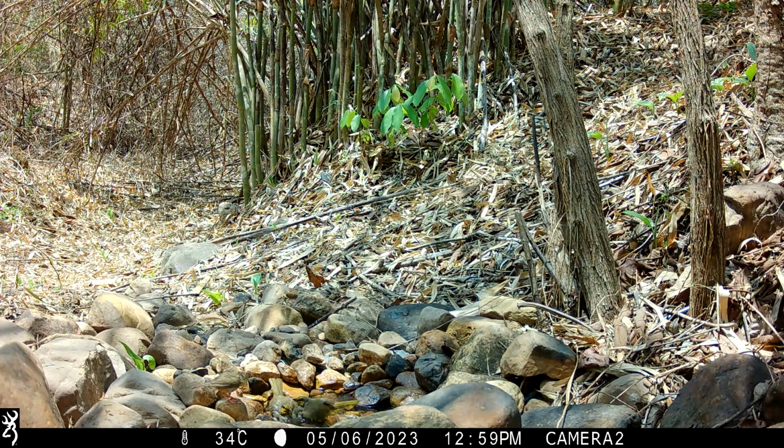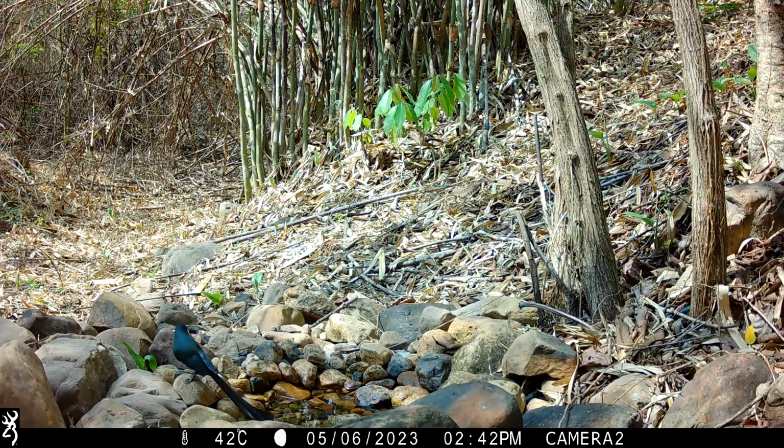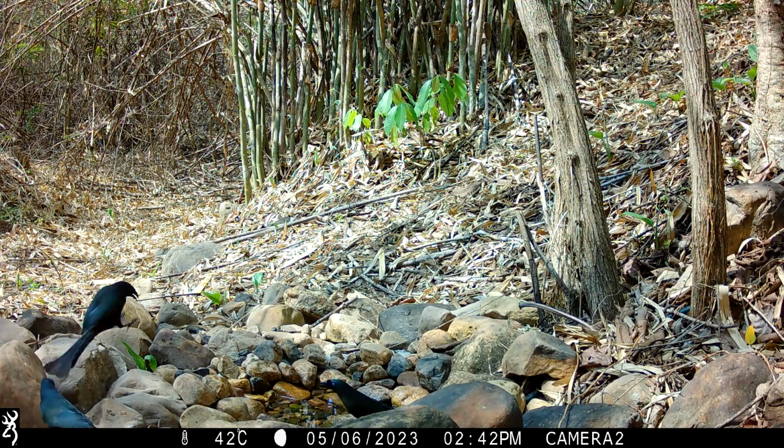Well, the babblers and bulbul seem to be able to share the pool quite amicably. Very distinctive and raucous call from the tree pies.